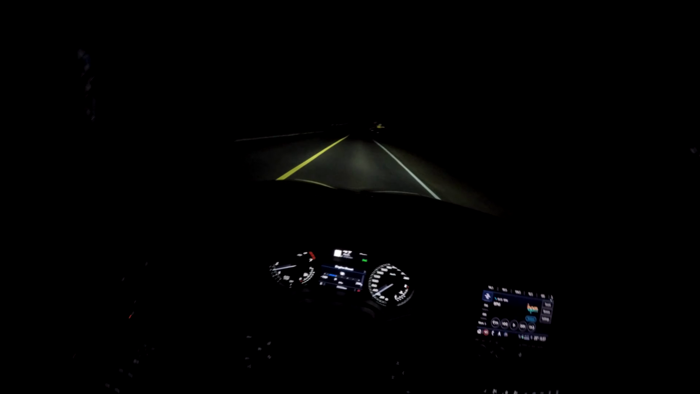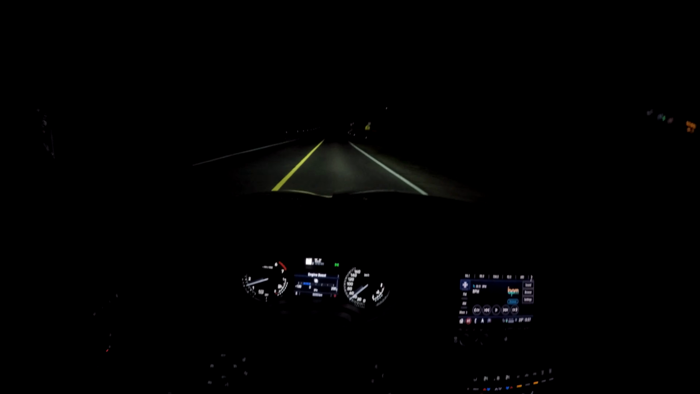It's already way off. Let's go to the left, and we're almost at the point where we do a little launch. I don't have launch control on this. This is reserved for the V and the upcoming Blackwing version of this car. But that means we can still brake torque it. So yeah, we will definitely do that. And I've done it a couple minutes ago.